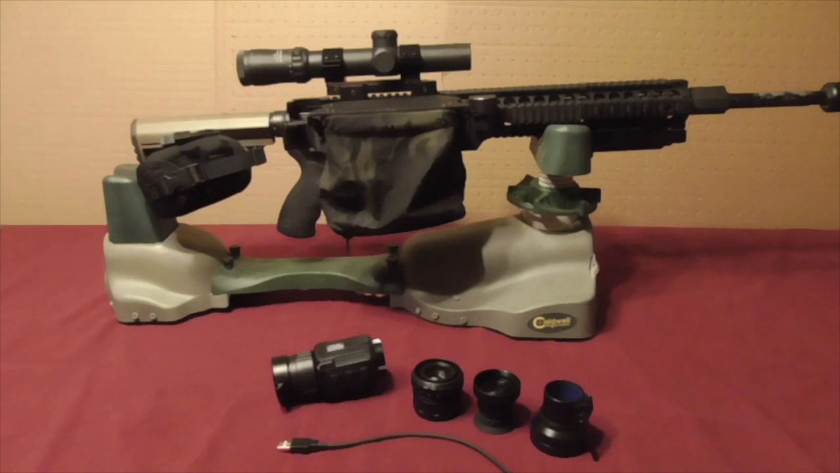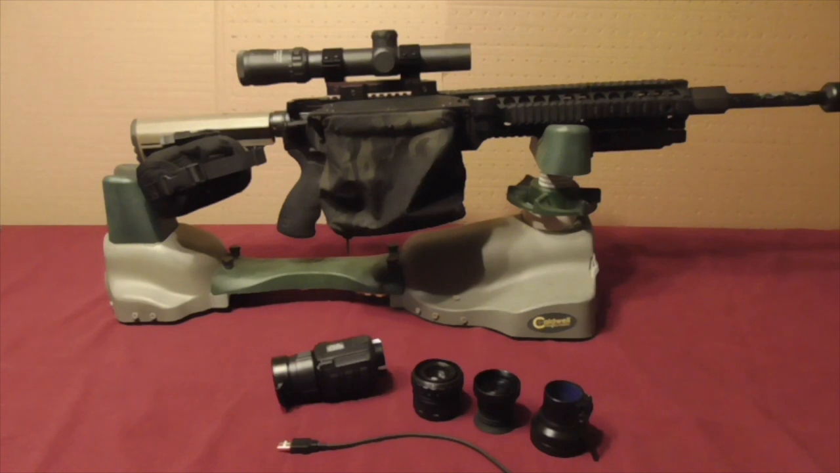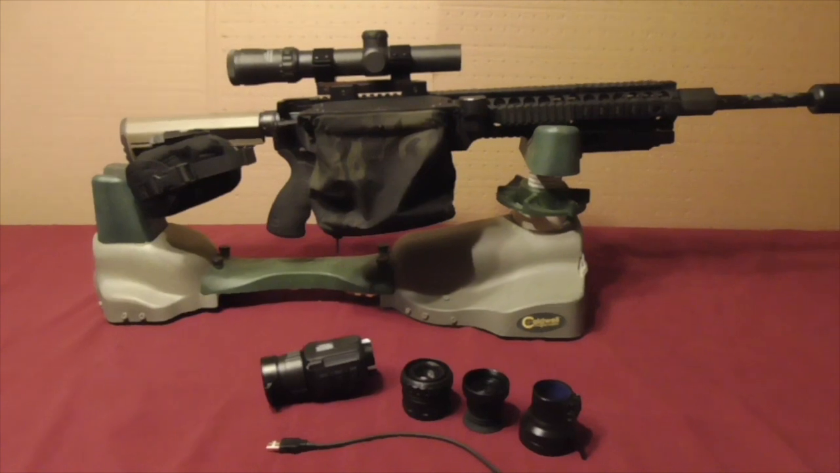Alright, let's discuss a little bit of the configuration or the versatility of the Hogster-C. Again, it's a clip-on version, so the first order of business will be to zero the daytime optic just as you would any daytime scope. You make your adjustments to the rear diopter for clarity, and then you establish your zero at 100 yards. After we have a good solid zero, repetitive and consistent, then we will configure the Hogster-C